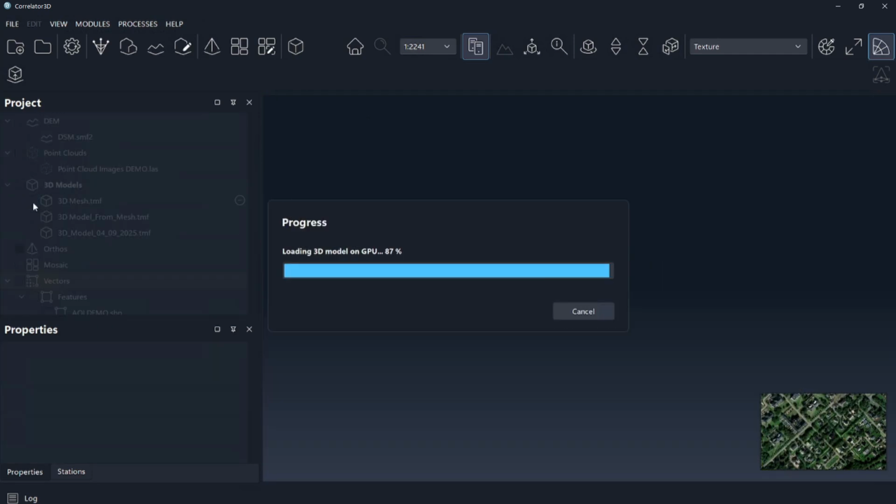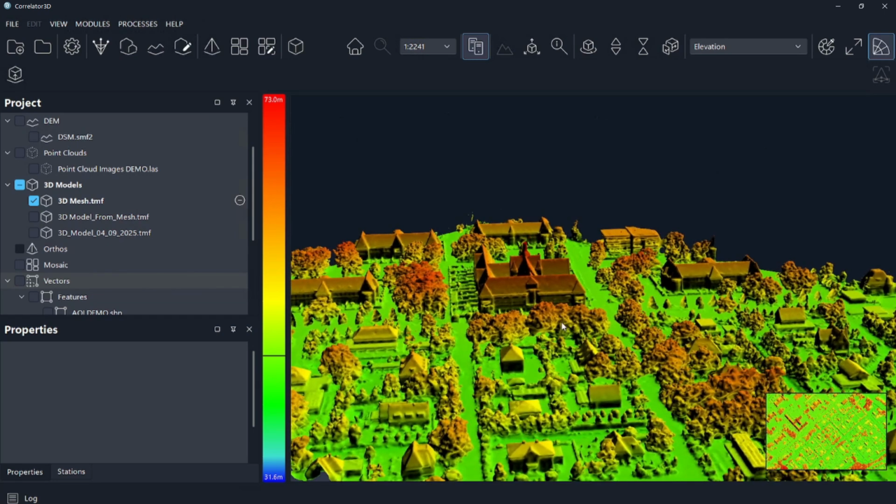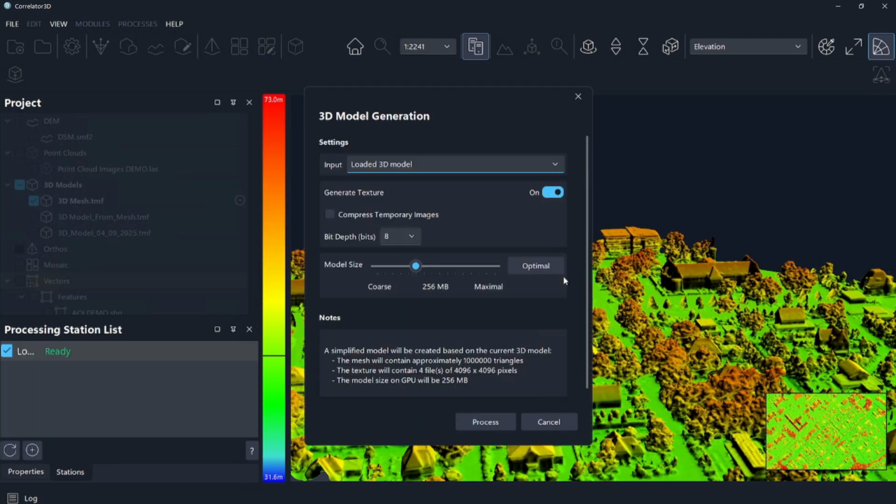Sometimes that is an option. Let me load the mesh really quick right here. So if you have a mesh, you can bring it in and then texturize this. So Correlator also does give you that input. If we go to 3D model generation, you'll see you have that option here in the drop-down menu. You can use the loaded 3D model and then texturize and of course adjust your settings. So that is a nice workflow.